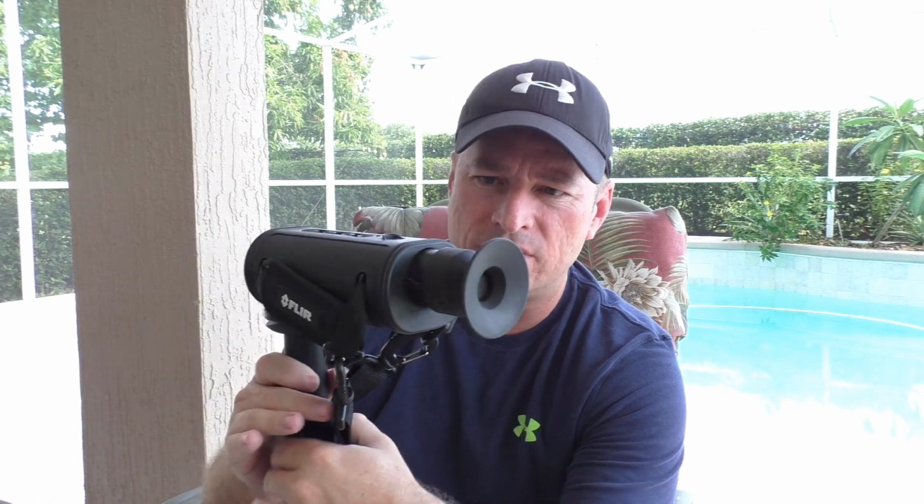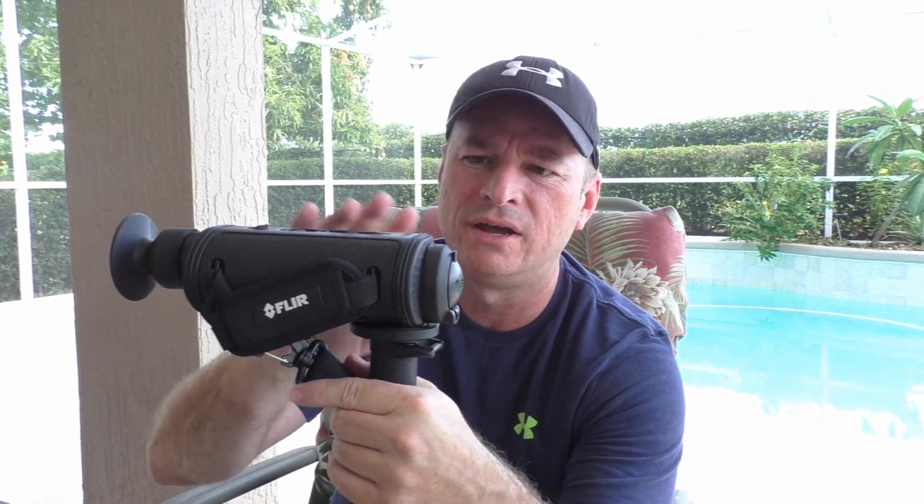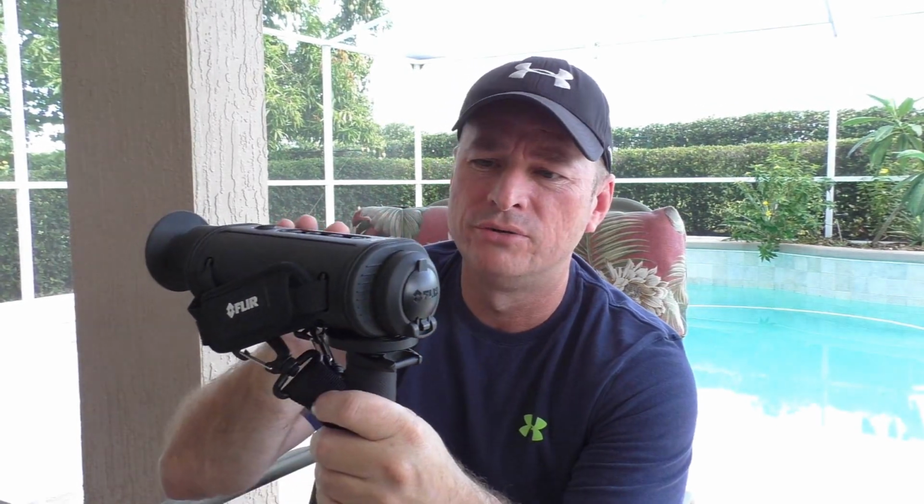Okay, just one point out for you. FLIRs have what they call some type of a cooling device inside, okay? And you will hear this in audios, and you'll see a little blue square in the video footage. That's basically it fixing to cycle, and it goes through some kind of a cycling process to cool itself down. What you'll hear is a click, click, clunk type sound. All FLIRs do it. It's not defective or anything like that.